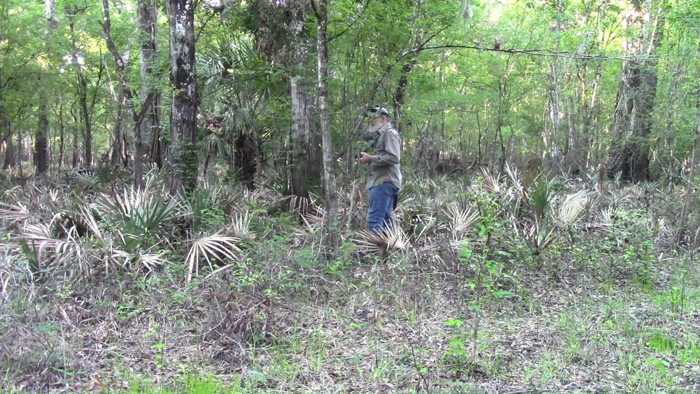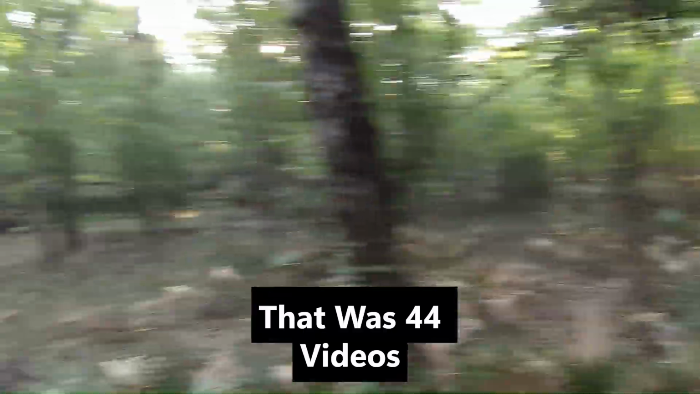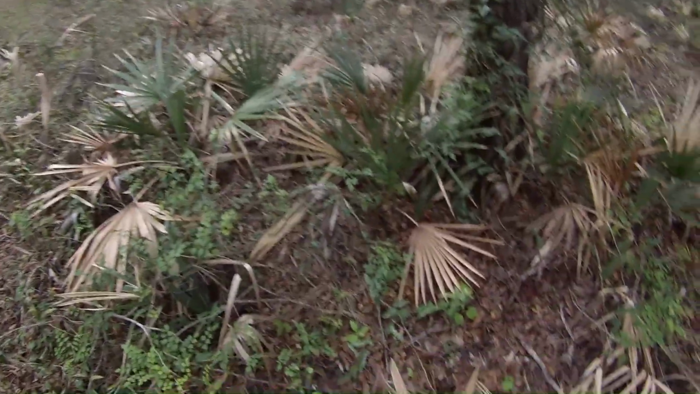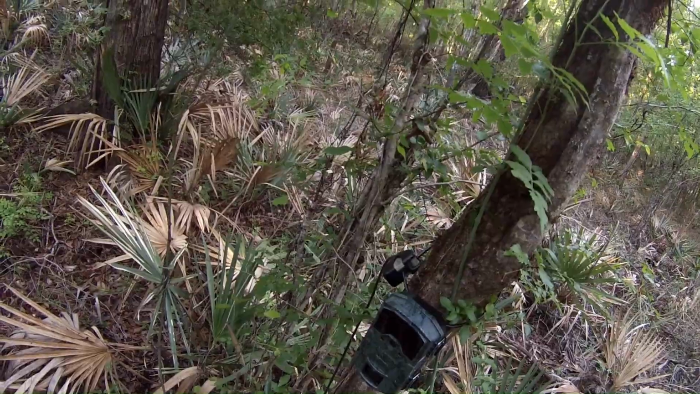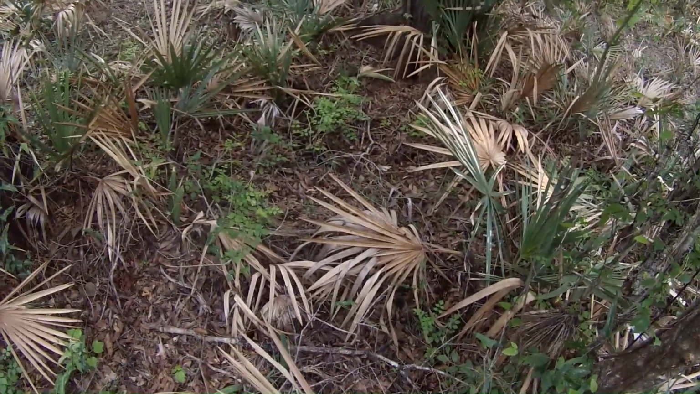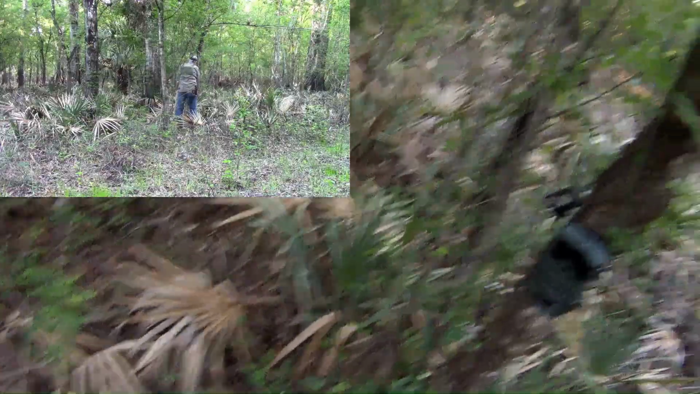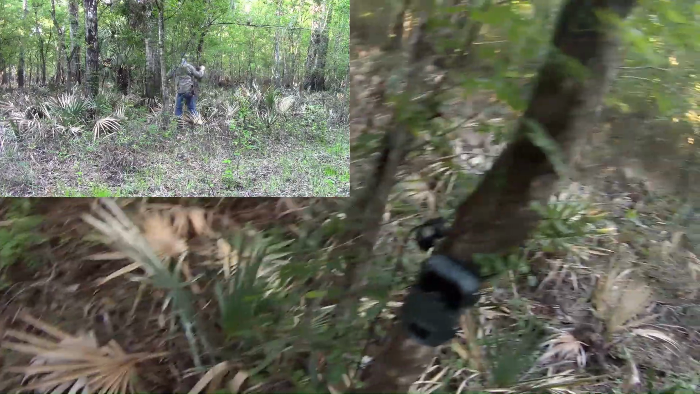So again here I'm just showing a little bit of picking the game camera up. Alright. So this one's facing up in there. And again, I'm going to hold the phone up in front of it. I like doing that, like I said, to show the date and time. And again, these are not synchronized. I'm just showing you a little bit of footage, at least within a couple minutes. Picking up the camera.